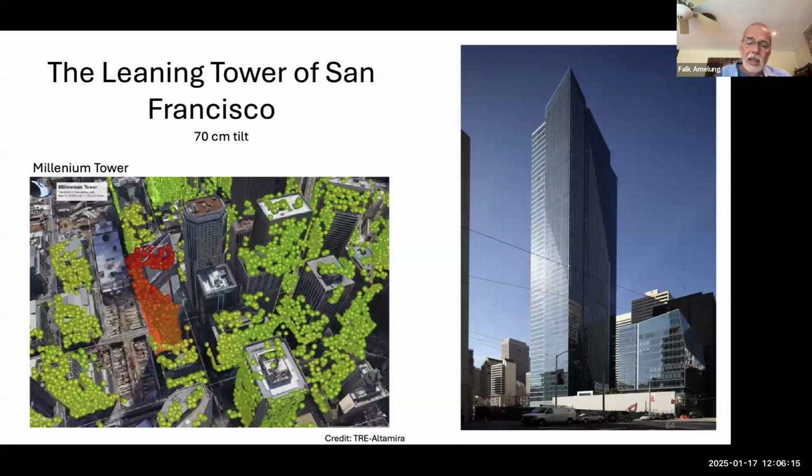And is this tilting, what I showed before, a problem? Not really. There is the tilting tower, it's well known, of San Francisco. It was poorly designed.